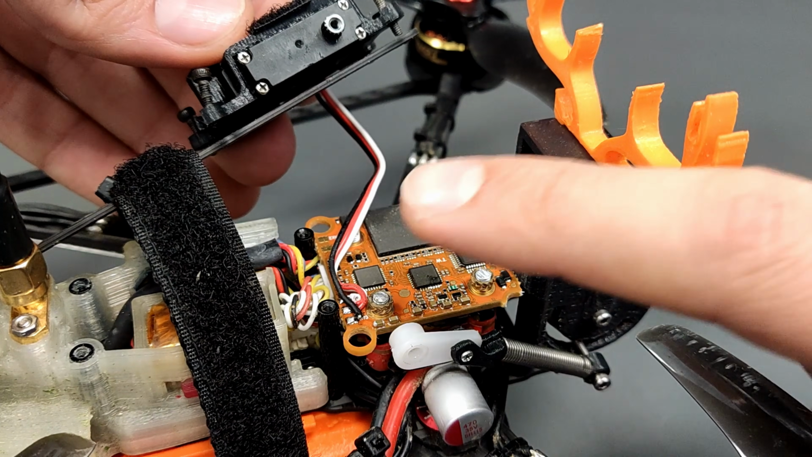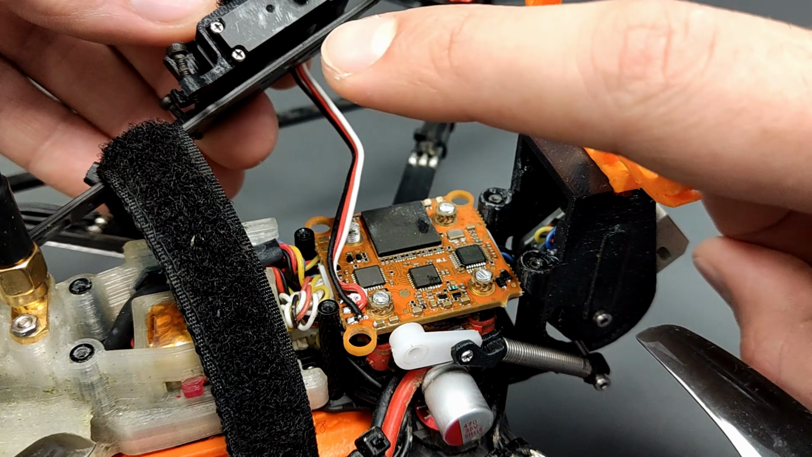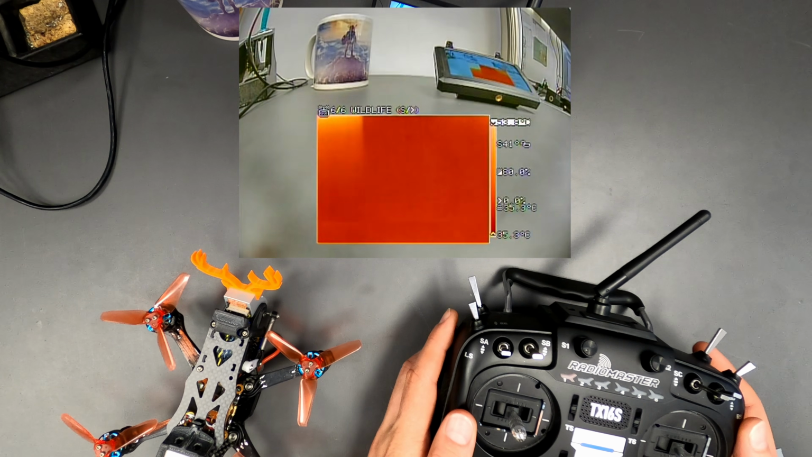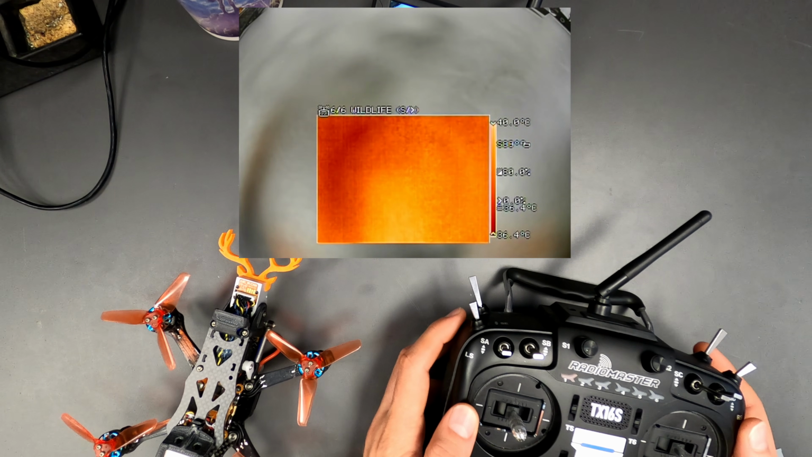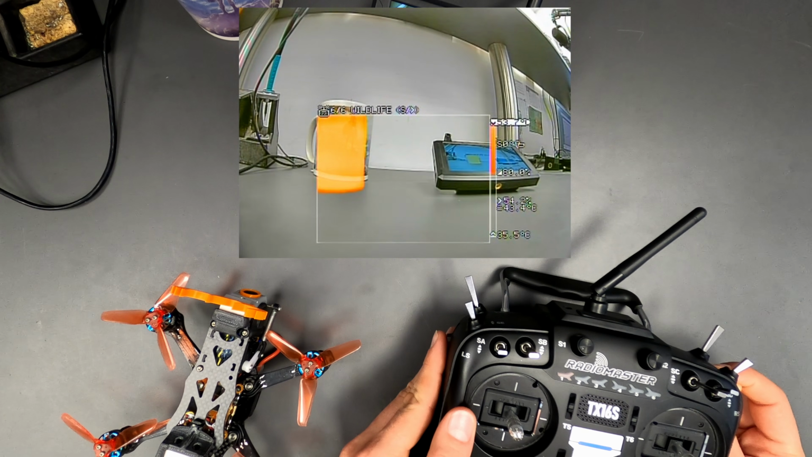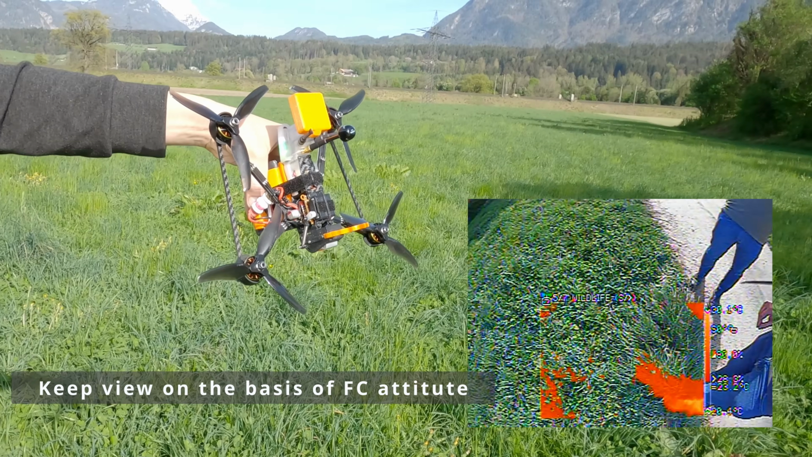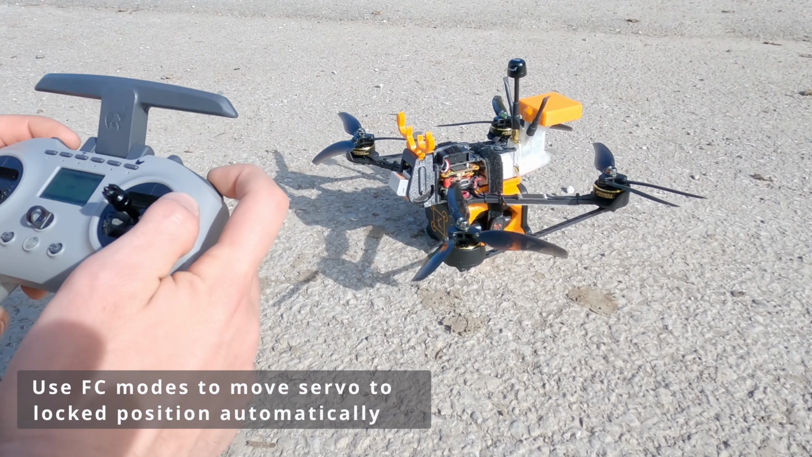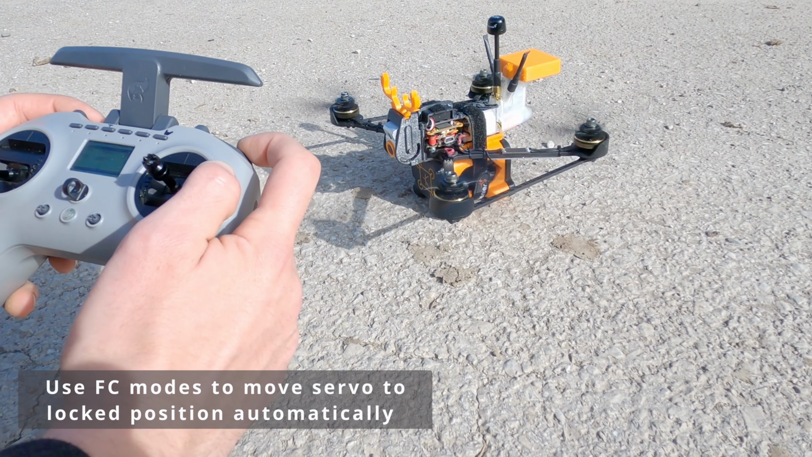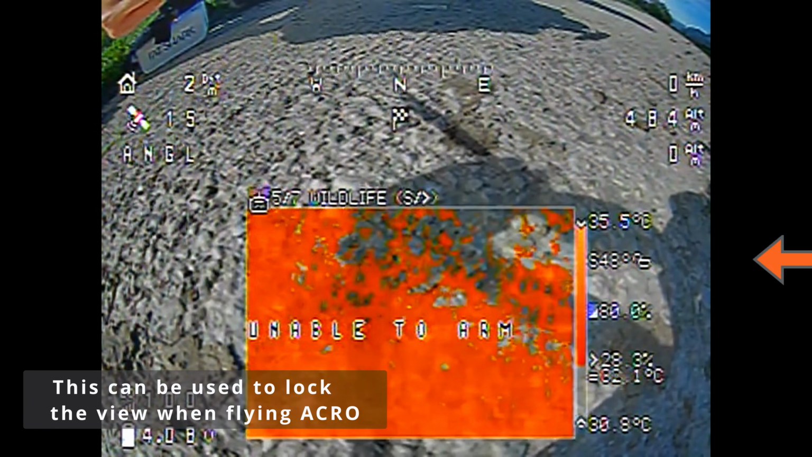Not every flight controller provides a servo output, so the servo can be directly connected to the IR-Cam. The attitude of the drone is used to adjust the servo tilt, so the hotspot stays always in view. By switching flight modes, the camera can automatically move to a specific angle, for example for acro flying.